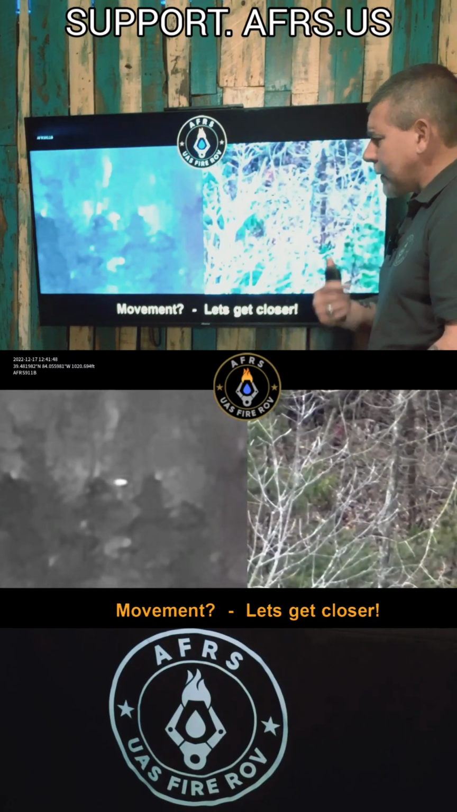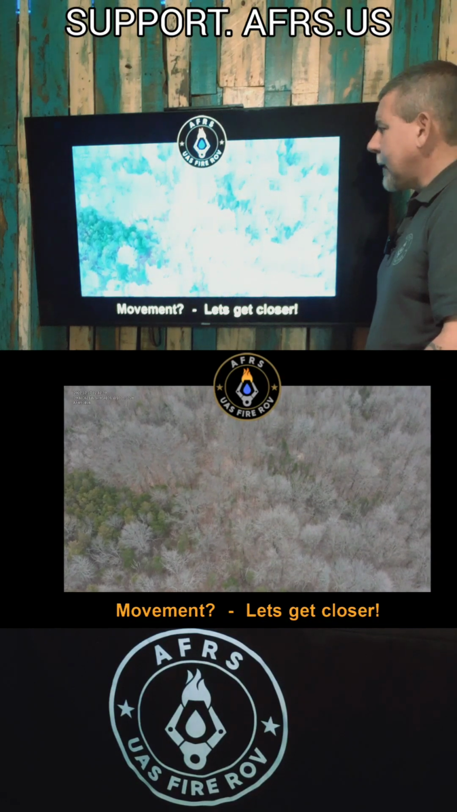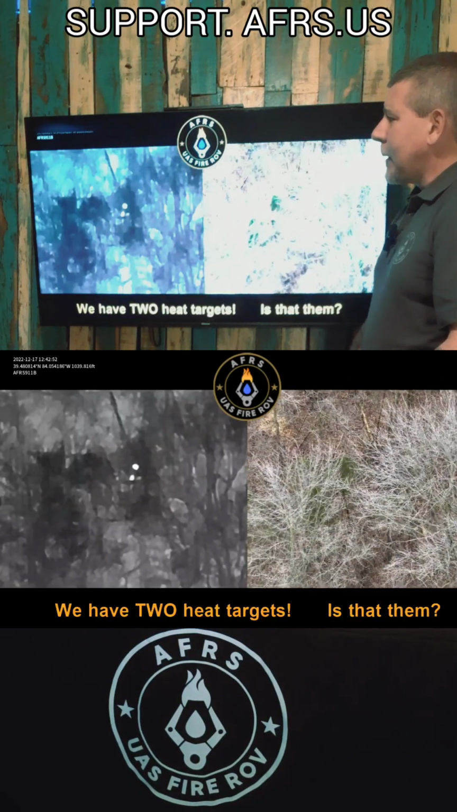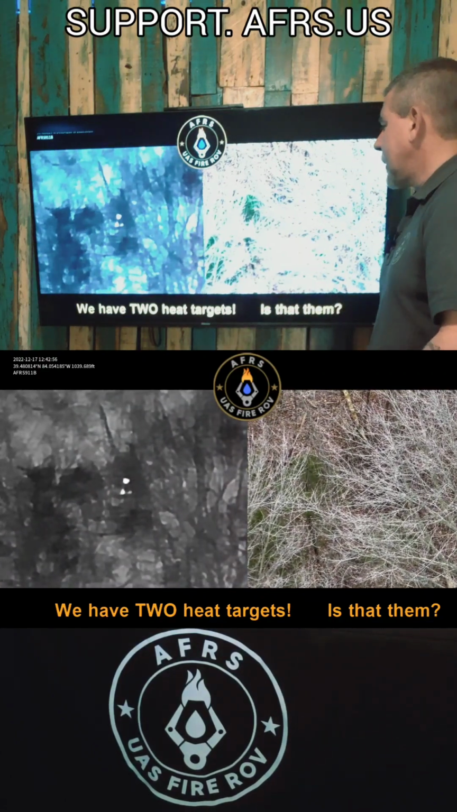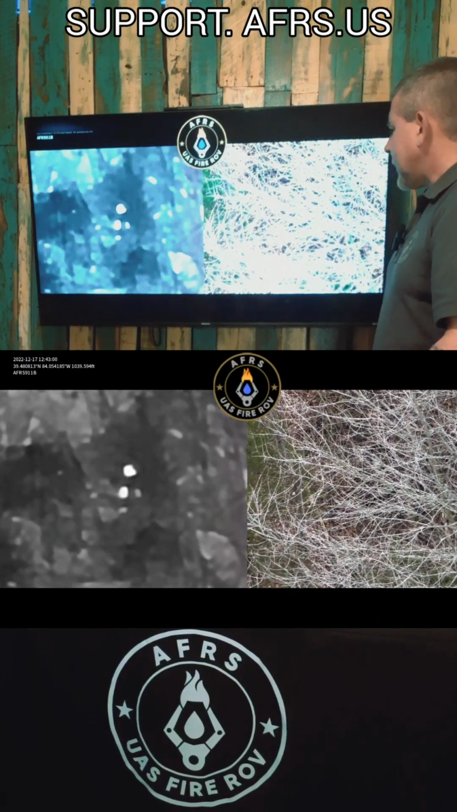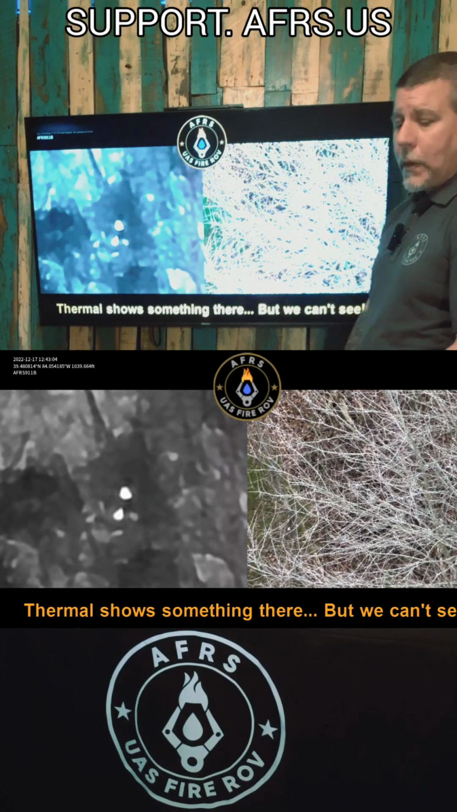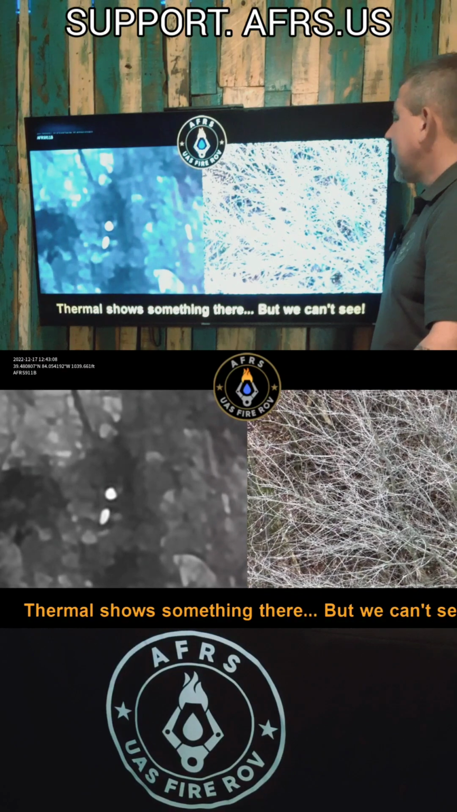And at this time, I was actually flying this mission. I had no idea whether or not the dog was injured. I didn't know what that red was. So as I zoom in here, now we see two very clear thermal targets. I know that there's two animals lost. I still don't have a visual on them. They're hidden very, very well. They did a good job of hiding from predators throughout the night.